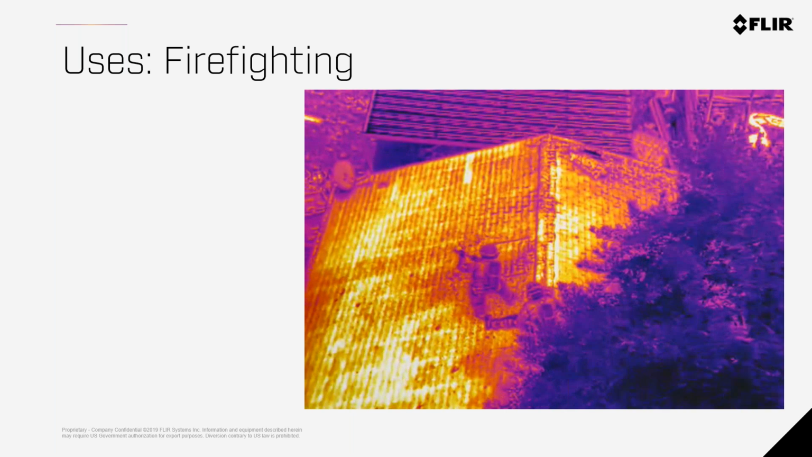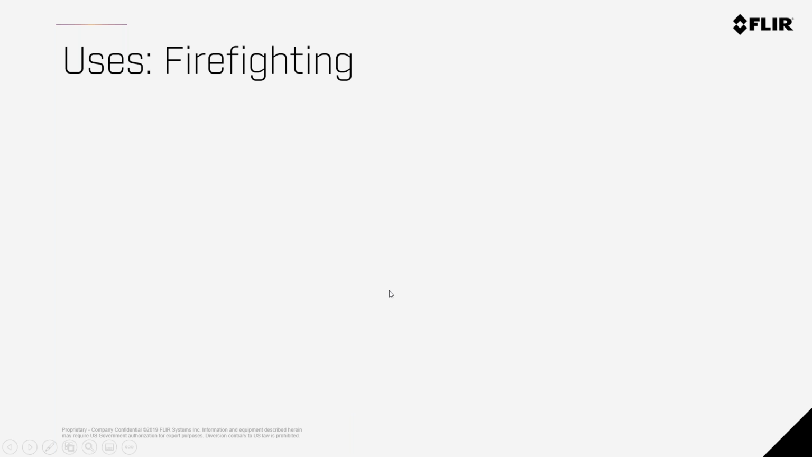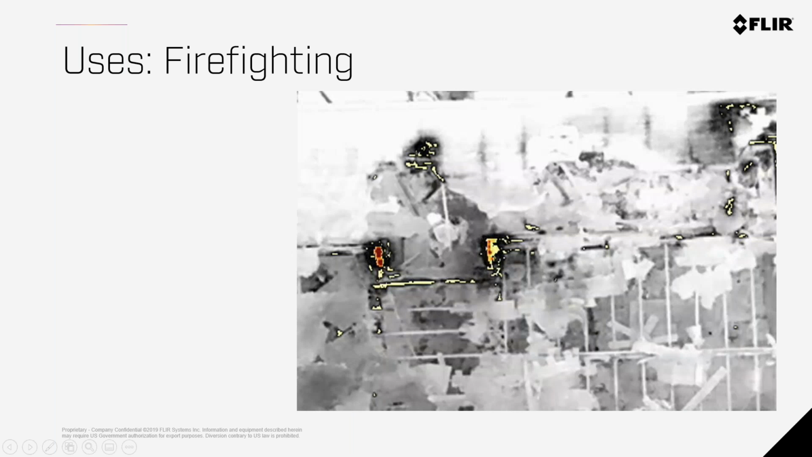I'm going to skip through this before that's done, just in the consideration of time, but here's another use case where you can see these hot pockets that are, if I can get this to play, oh, it says cannot play media. Well, there are hot pockets here that are stuck in a wall. This is after this structure had burned down. You can fly a drone over the top of it to make sure that all the fire or possible places where it could reignite are put out.